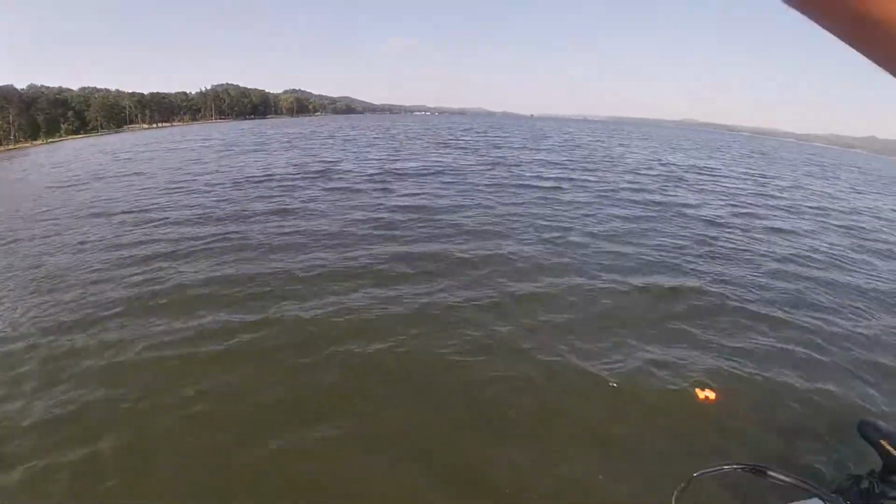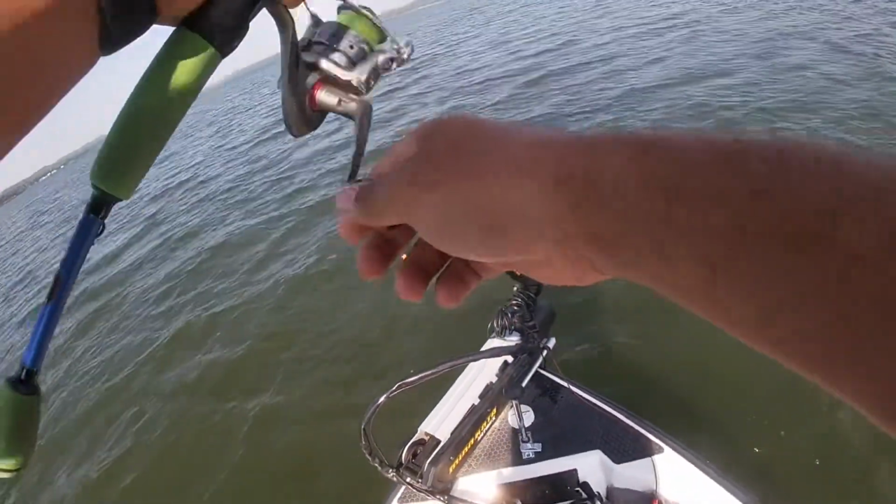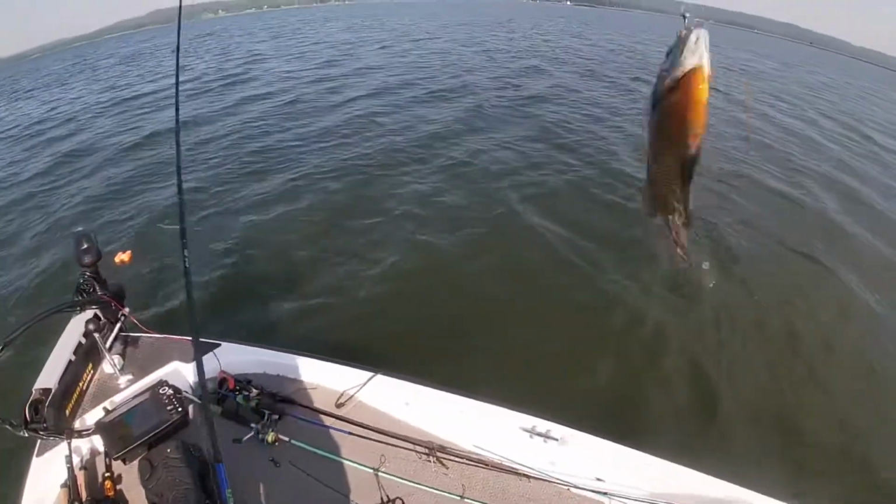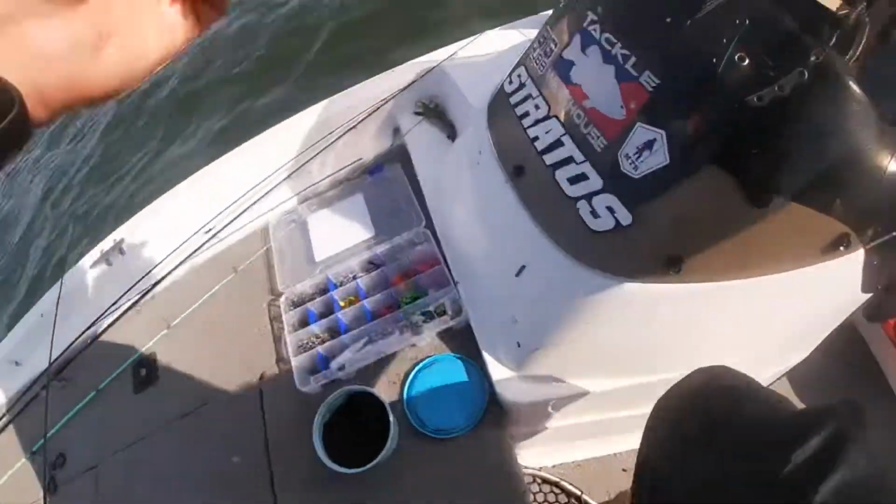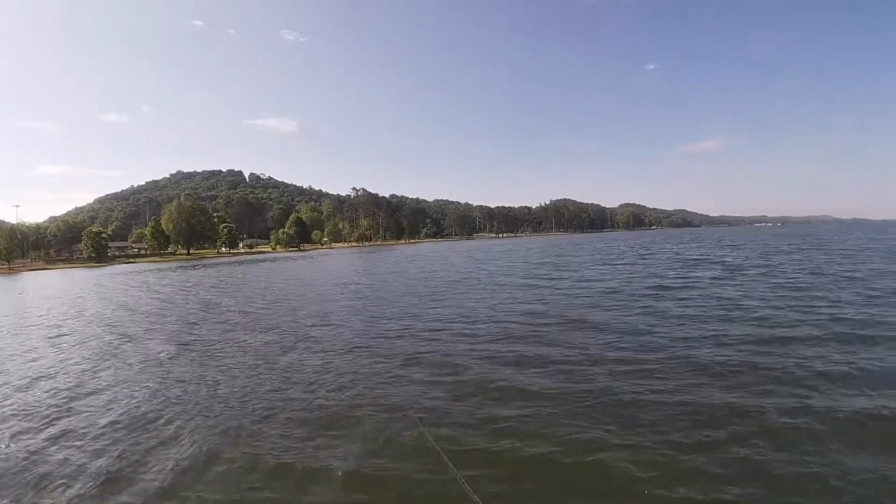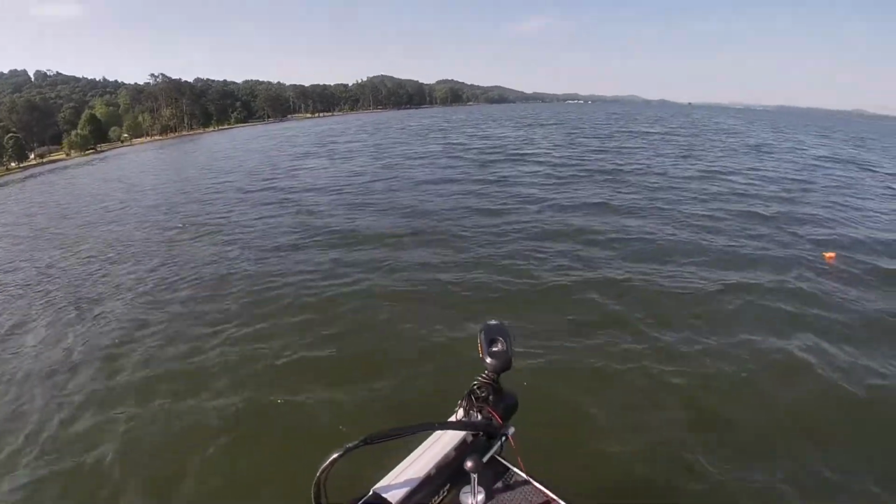There he is. That's a little bit better fish, it feels like. Oh yeah, that is a good one. That's what you call a bluegill right there, guys. Another good fish going in the live well. So as y'all can see, the bank's pretty far. That's probably 100 yards right there. And we're out here catching bluegill.